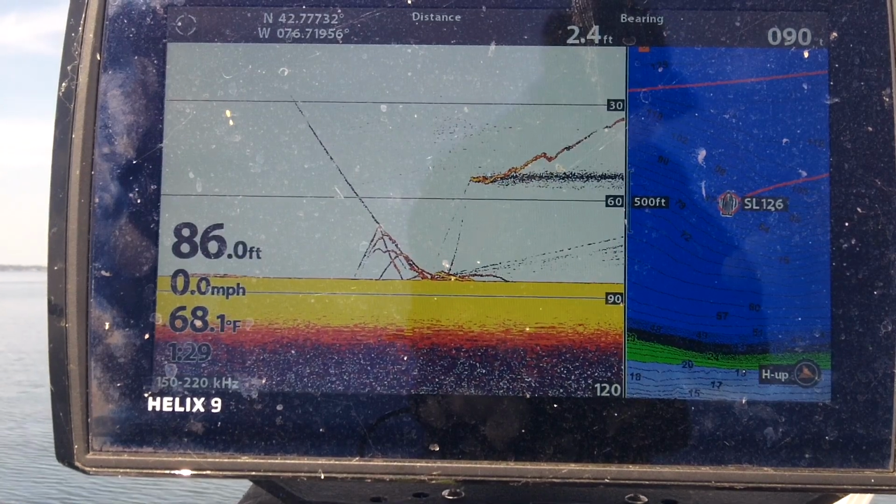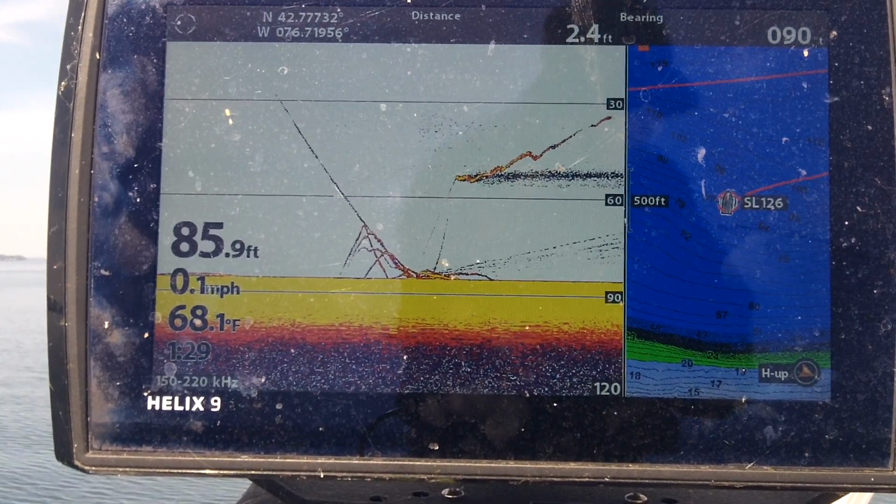He's clearly a lake trout because he really wants to stay right down on the bottom.